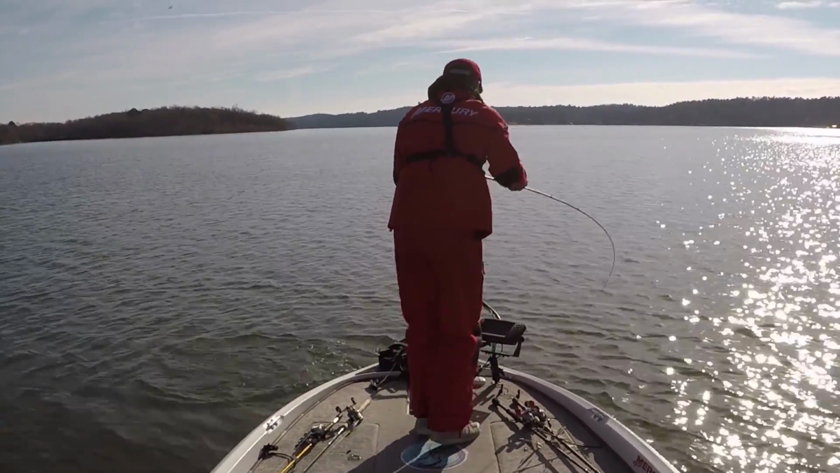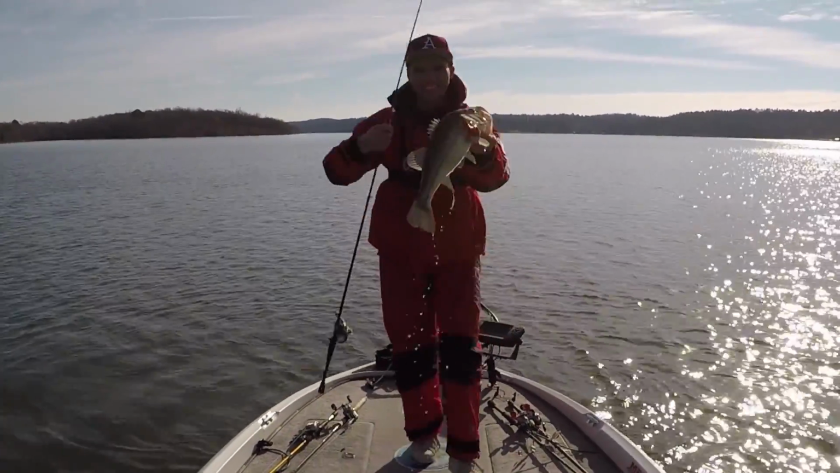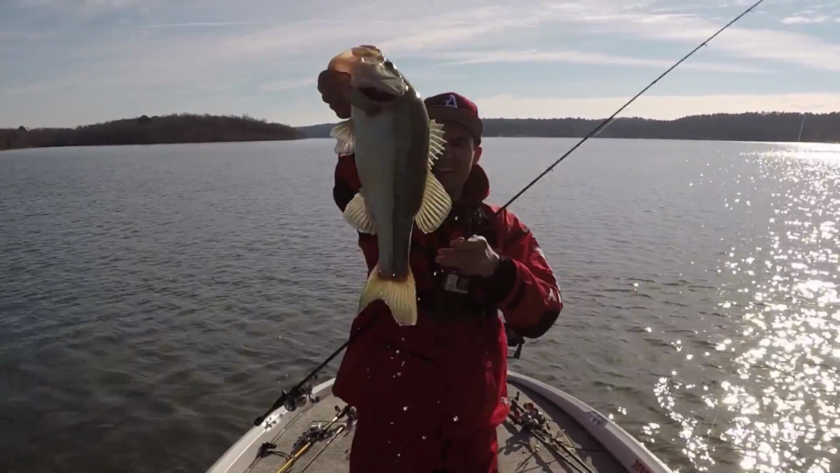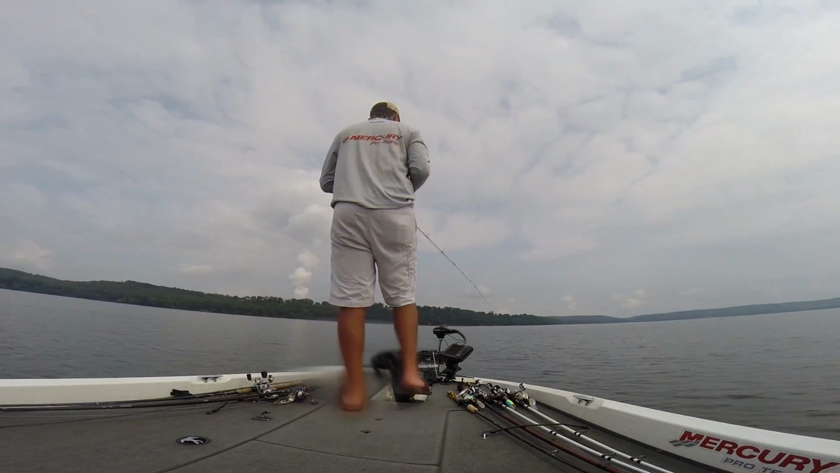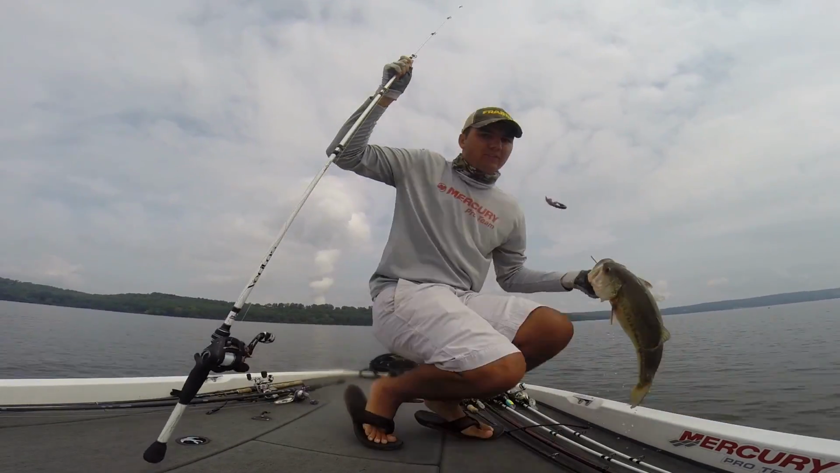And the reason for that is because brush pile fishing relies a lot on timing. What I mean by timing is the time of day and the weather conditions, as well as the lake conditions. All these factors are going to affect whether these fish are biting, and it will dictate your strategy of how you should be fishing these brush piles, how often you should be fishing them, and how you should rotate them. So let me get into that.